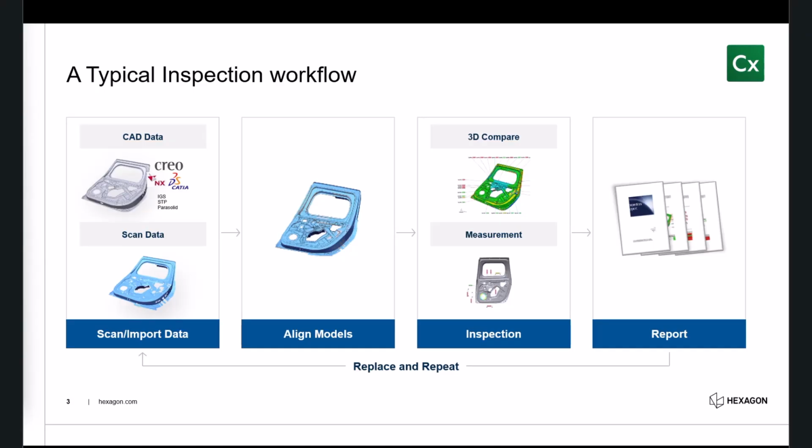And then we have our scan data, which is either acquired and scanned directly into ControlX, or it's scanned in a third-party software or sent to you from somewhere else and then imported as an STL file. Either way you get your scan data is completely fine. You can either use the live capture or the importing tool, whichever you prefer.